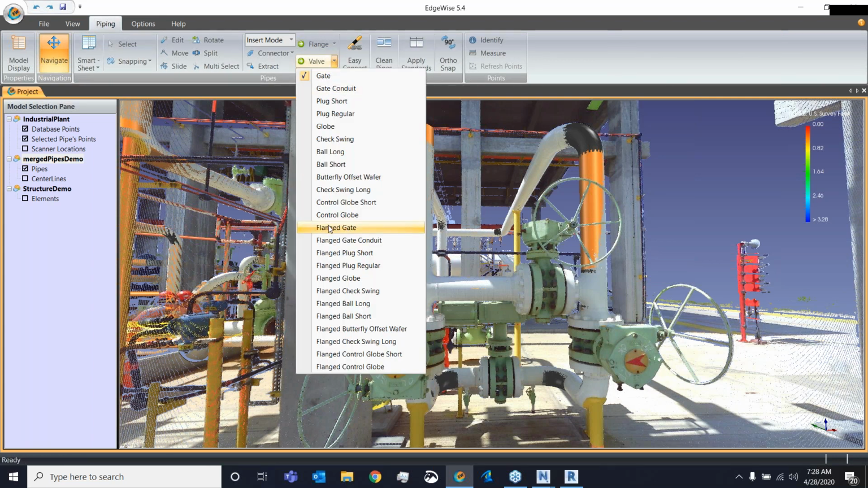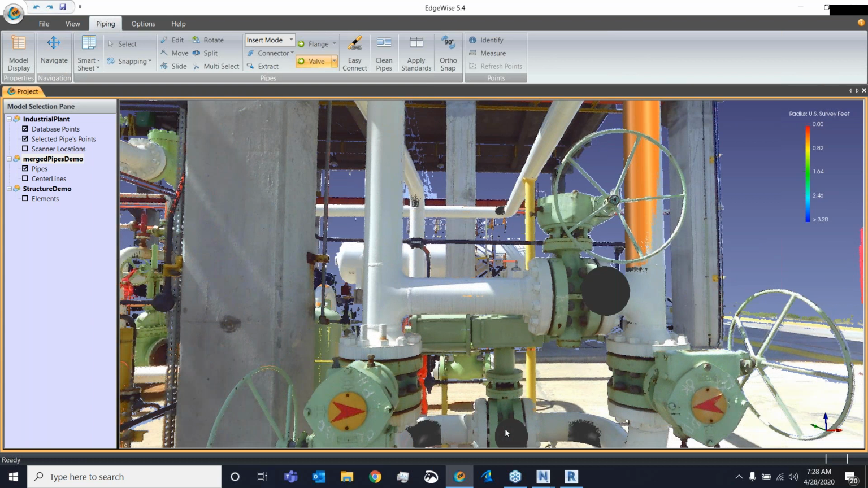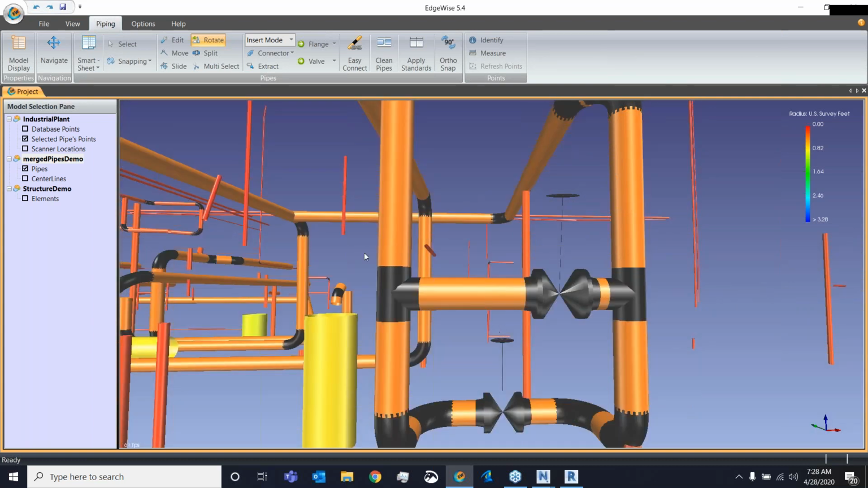I'm quite literally at random just going to grab a flange gate valve right here, and that's a left click and drop. So wherever you left click along the pipe, it places the component at that spot. Once I have that component placed, I can then use the rotate tool right here and rotate these around, again visually fitting it to the point cloud. And that's how we can place components inside of Edgewise.